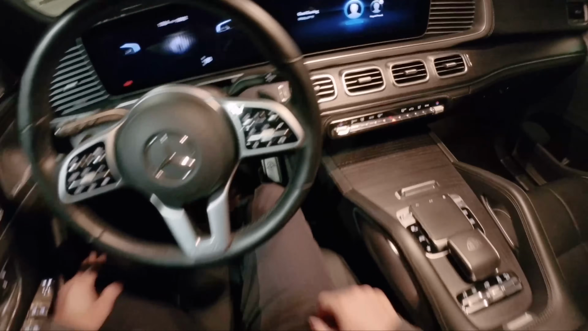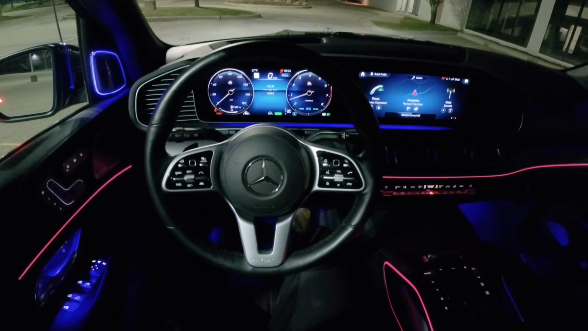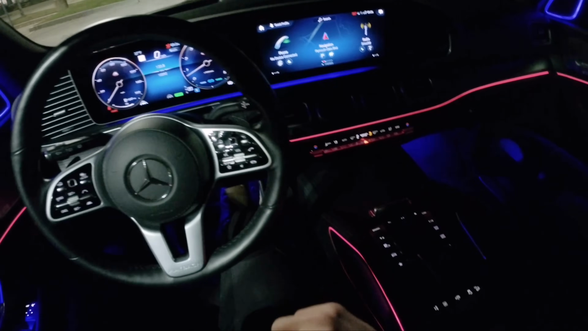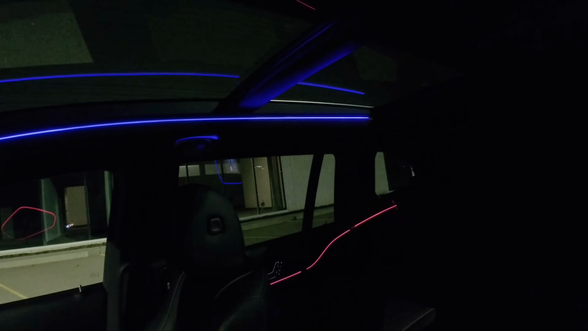Massive running boards, projected Maybach logo underneath the mirrors. All the same ambient lighting that we have seen in the Mercedes GLS, even up there around the panoramic sunroof.